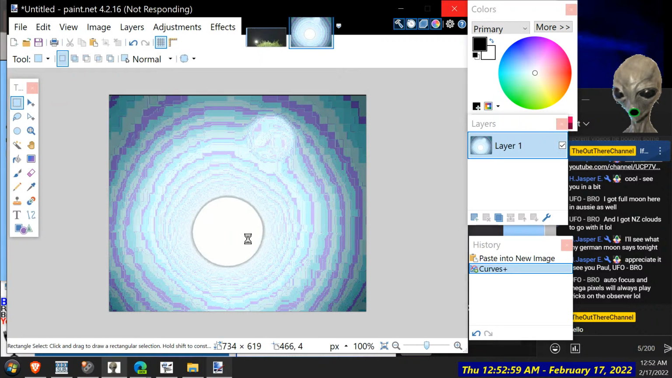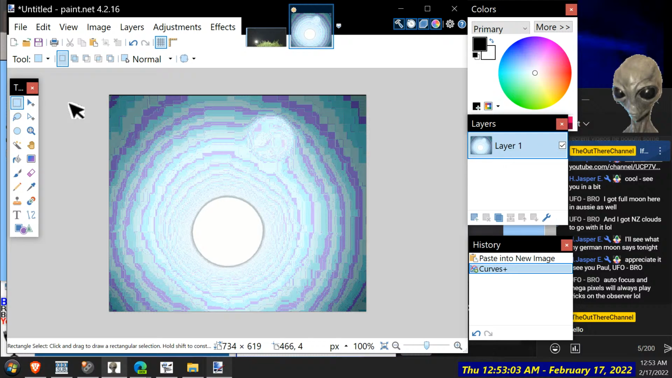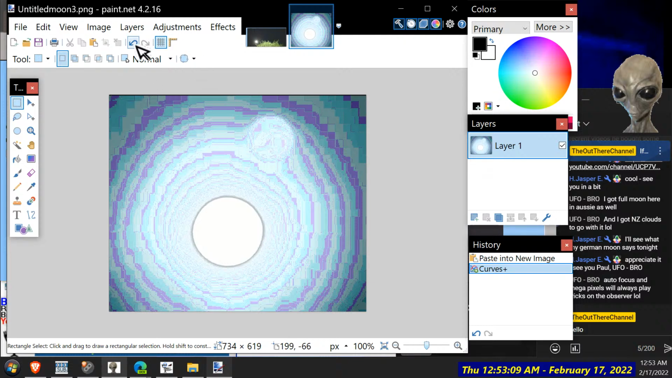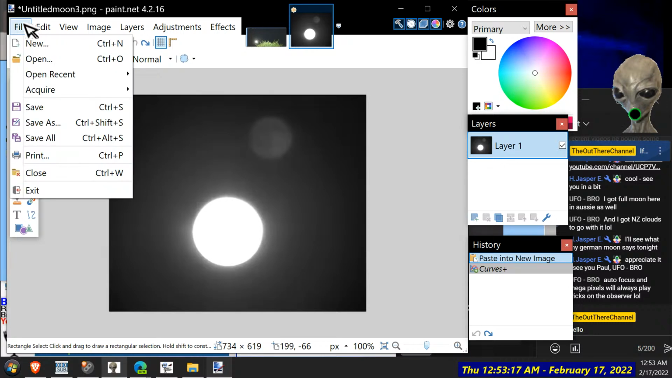Why is it not saving? Come on, CPU, catch up. Still going. I can go back to normal. Just save that one too. It's amazing how you can go from that to something really colourful using this program.